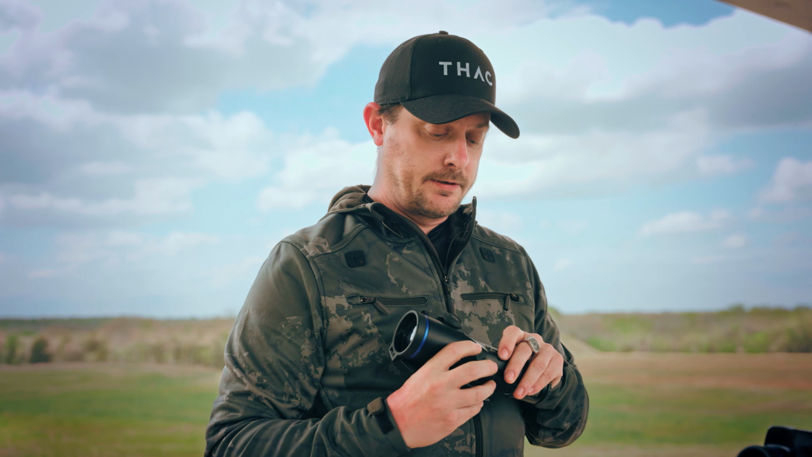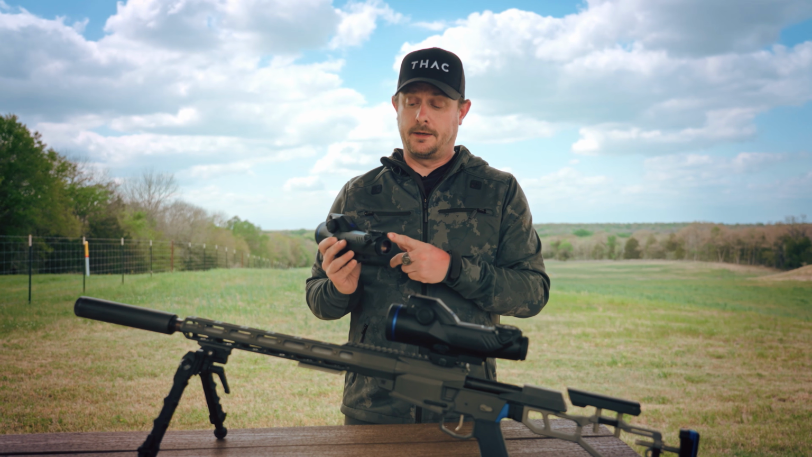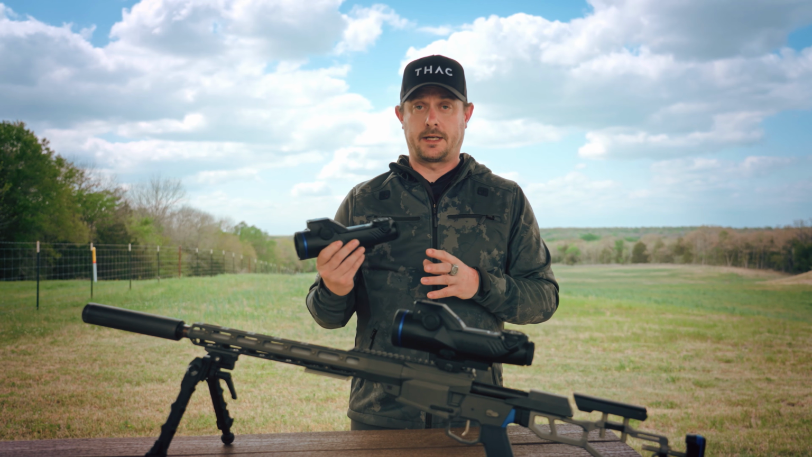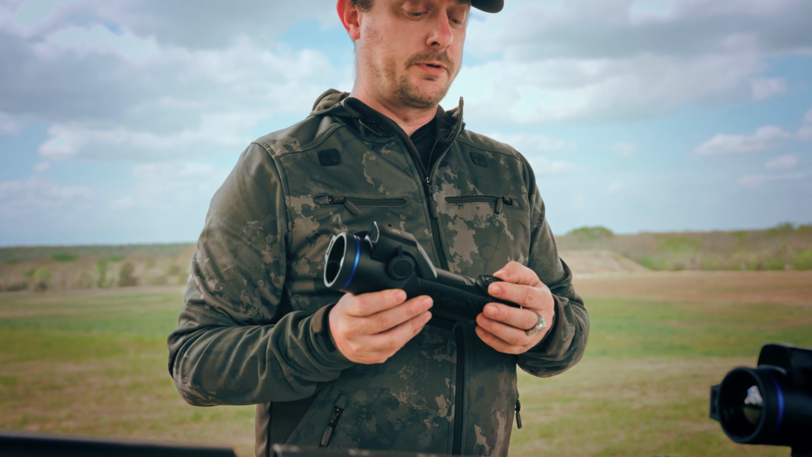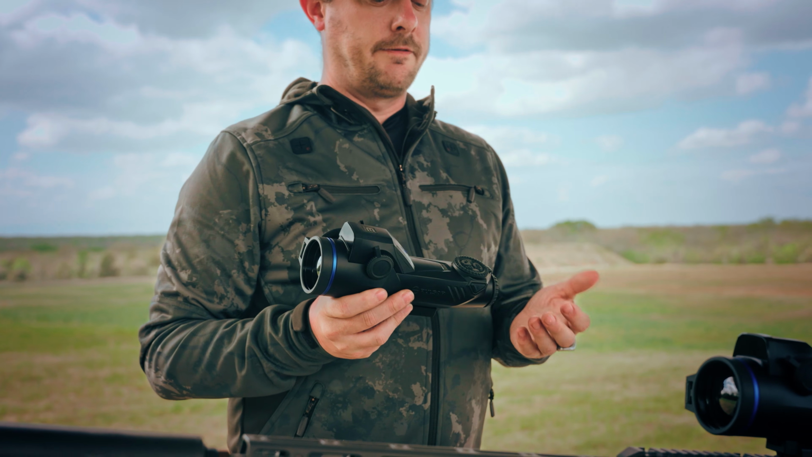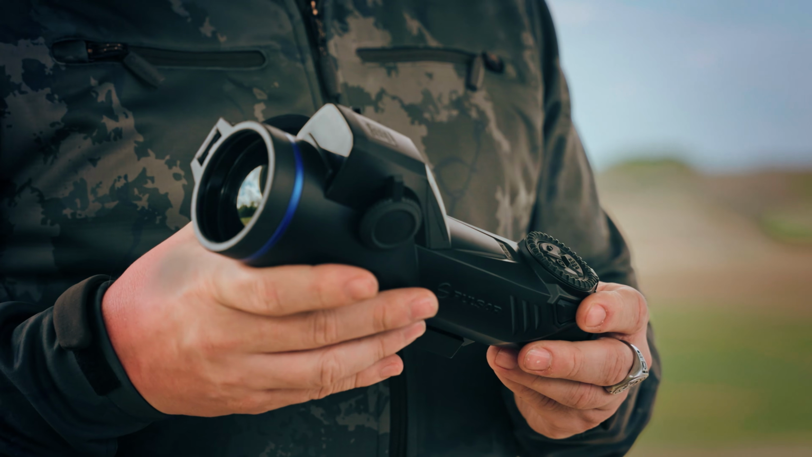Also, on the other side, we have the USB-C port for charging it or to download footage and so on to your computer directly. You got a proximity sensor there, so it shuts down the screen if you take it away from your face. When you put it back up again, within a second it's going to turn on. So back here with the controls, you've got your zoom ring, so instead of pressing a zoom button, you just zoom directly. If you go into the menus, use that to scroll down through the different sub-menus and whatnot.